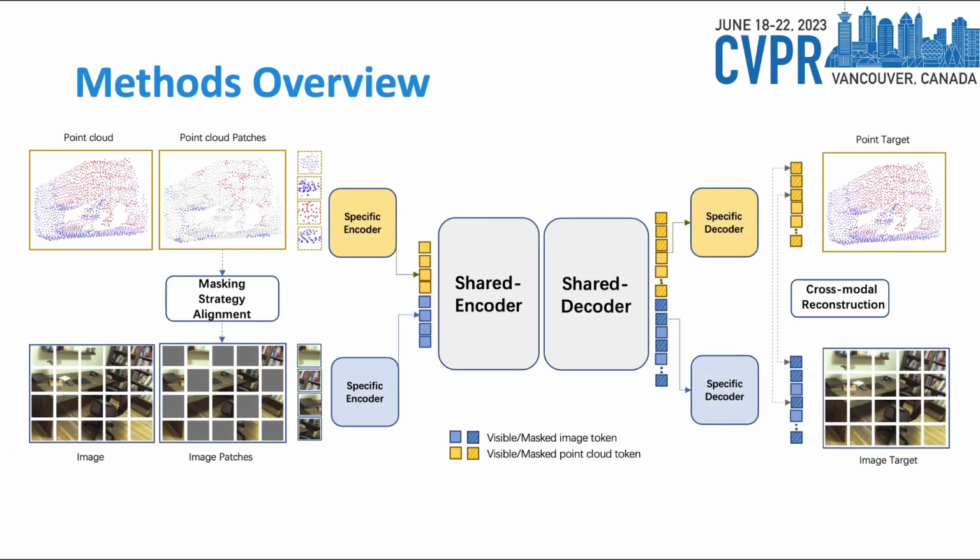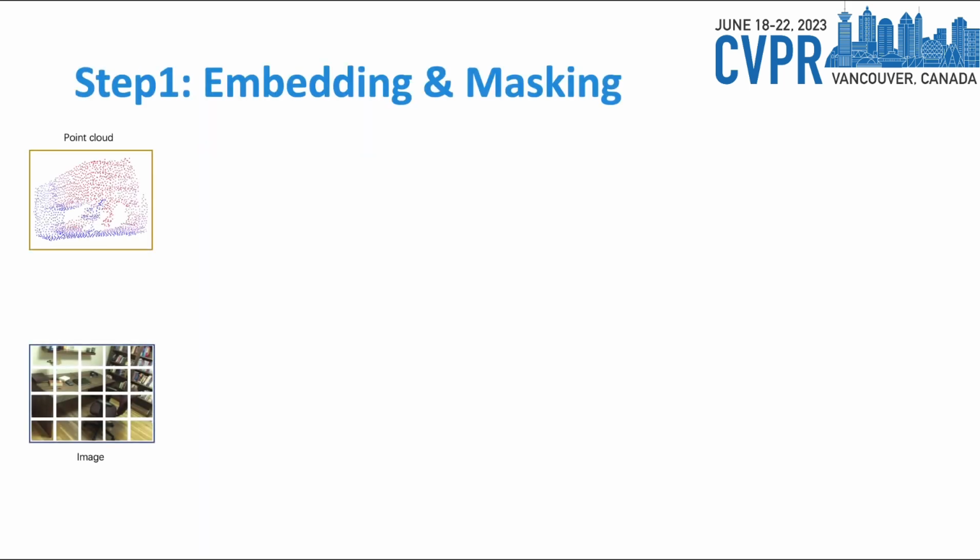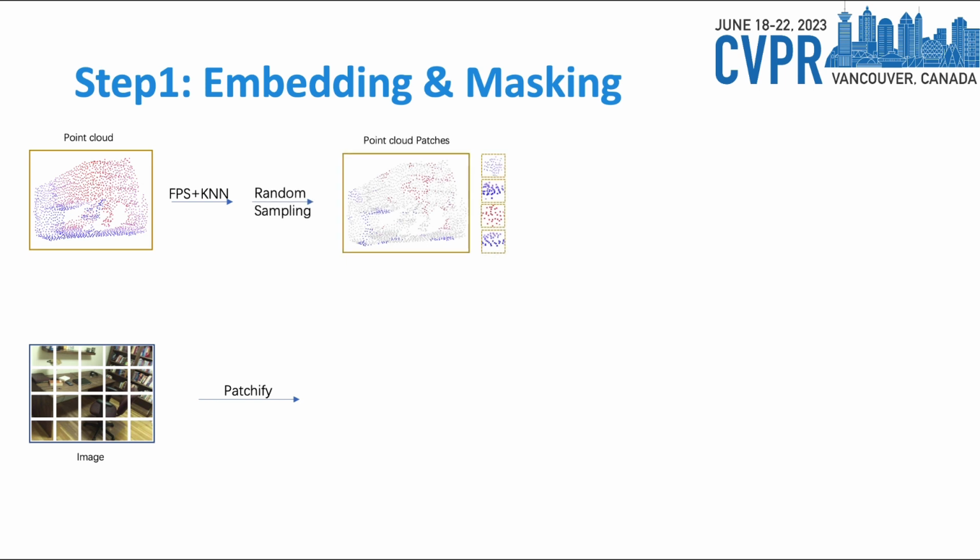Here's a methods overview of our work. First step, we need to embed and mask the two modality inputs. Given a paired point cloud and image data, the point cloud will be tokenized through furthest point sampling and k-nearest neighbors algorithms, and randomly sampled into some visible point patches.